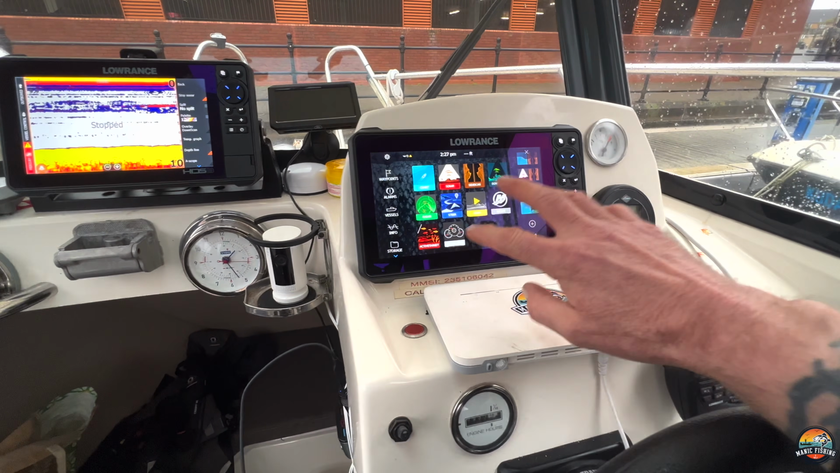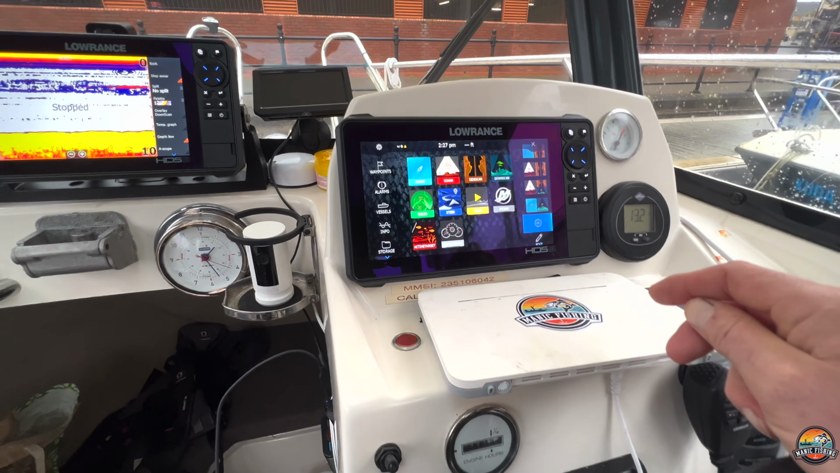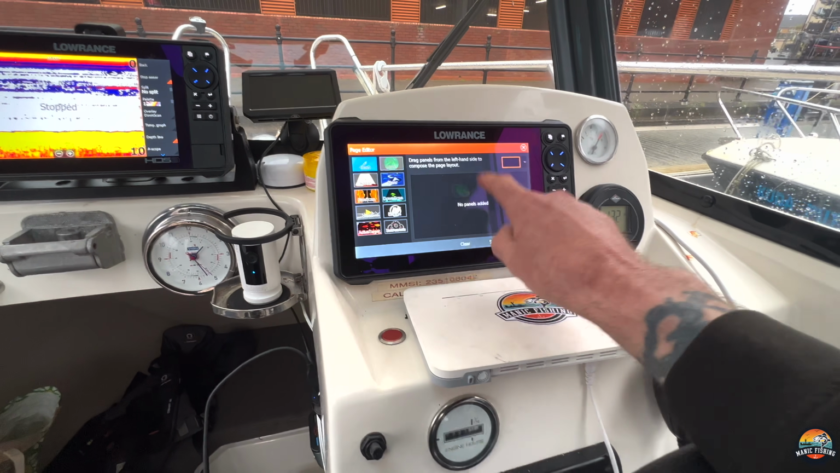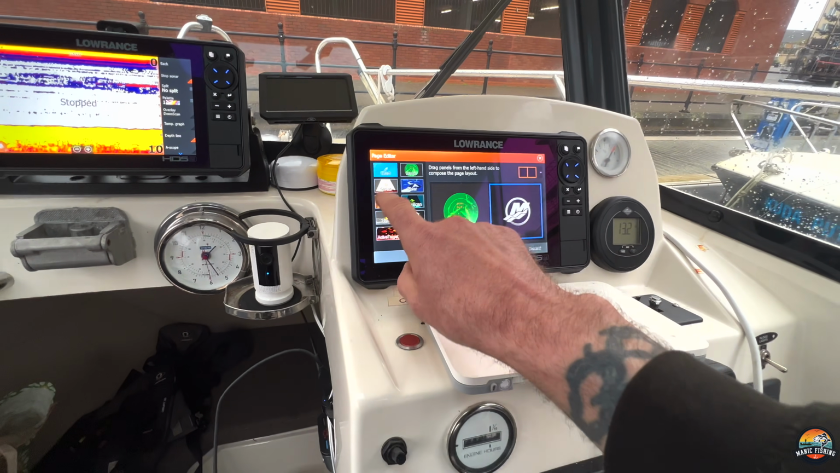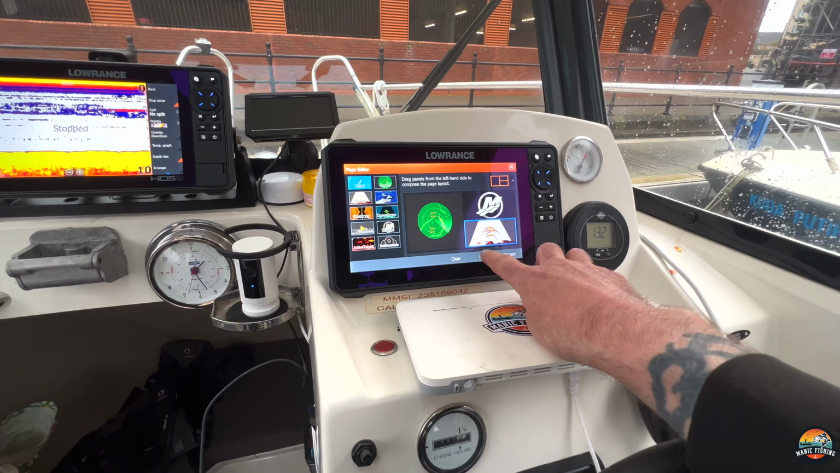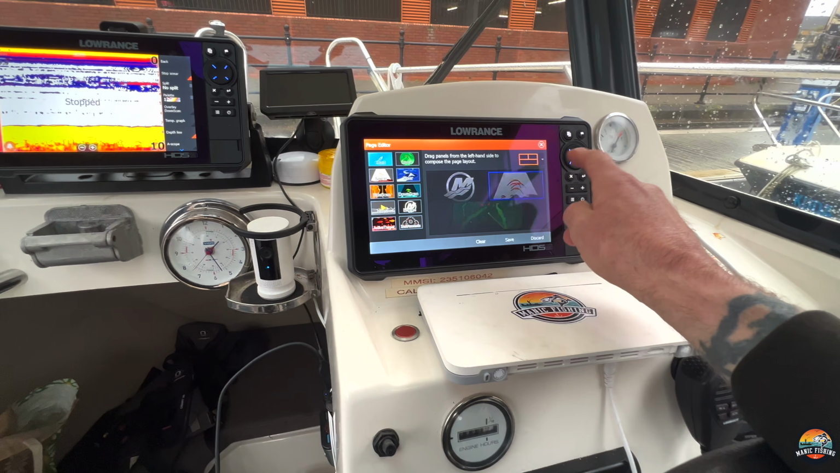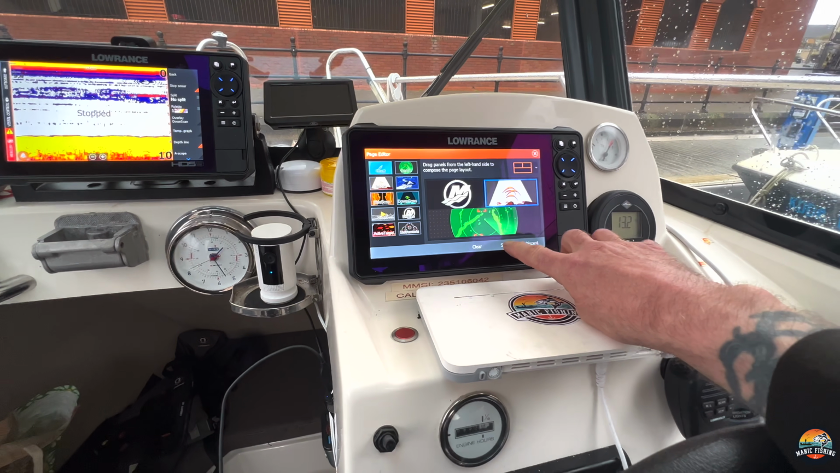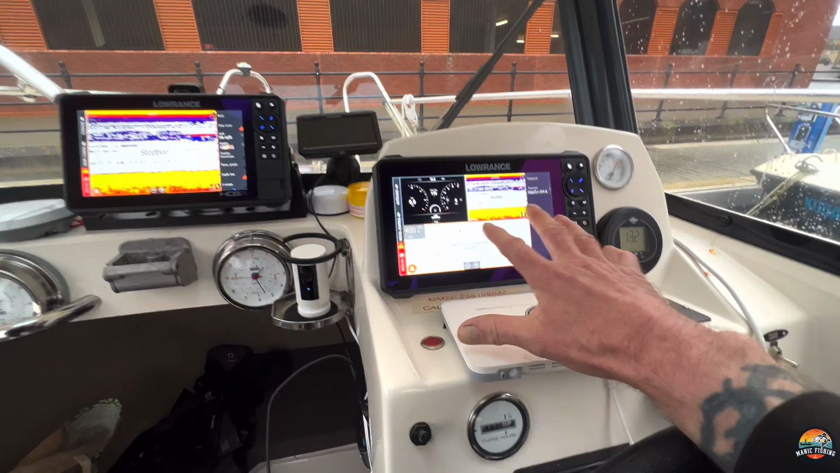So to actually add a page onto here, you simply go to plus and then you drag. So for argument's sake, I want my radar there and I want my engine there, and let's say I want my sonar there, and then you literally push save. You can select this if you want. You can change these to whatever way you want them. So if you want it like that, then you push save, and then that page is there.